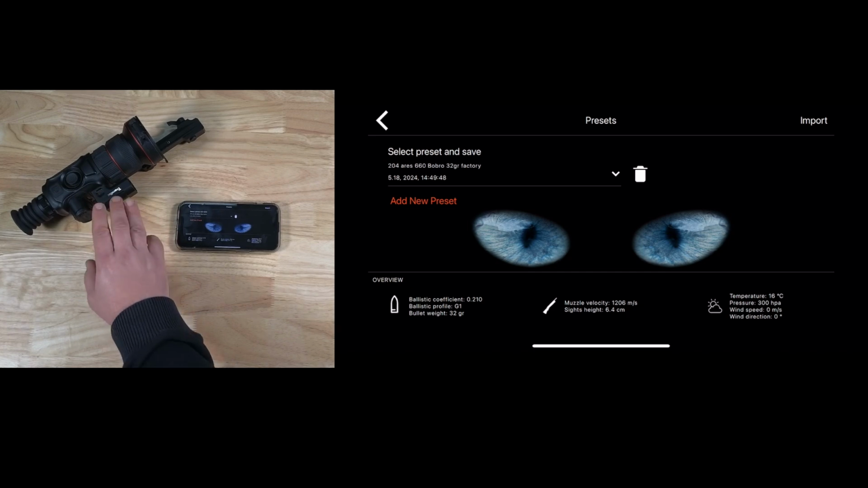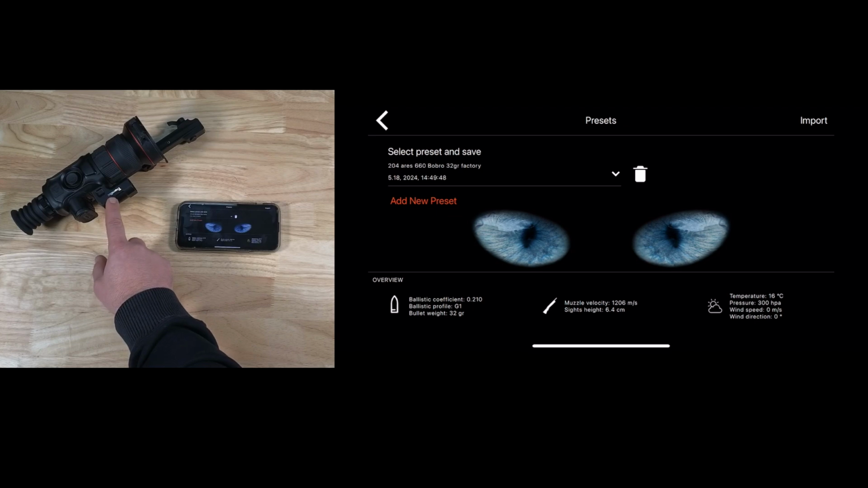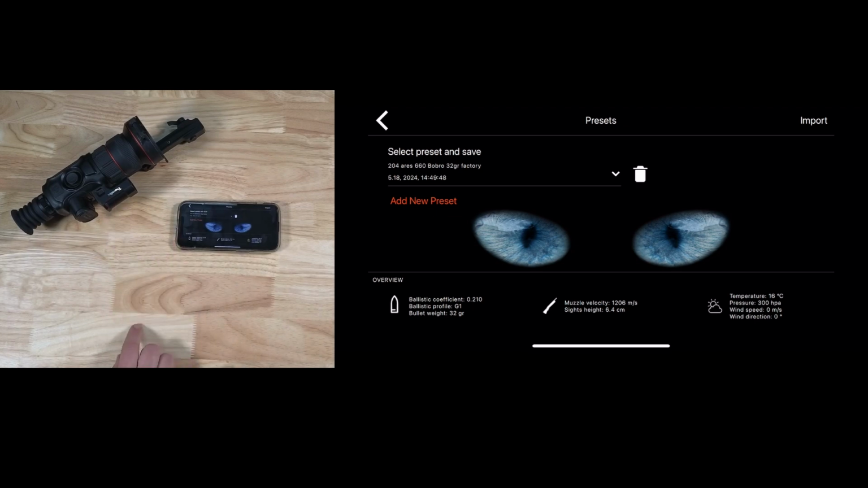Now, in the dual field of view scopes, it doesn't matter if you've zeroed at 20 mil or 60 mil, the ballistic profile stays the same. It works off where you've zeroed it and then runs all the ballistic calculator data. So as long as the distance you've zeroed is set correctly in here, then it's going to work, okay? And this is really, really simple to do.